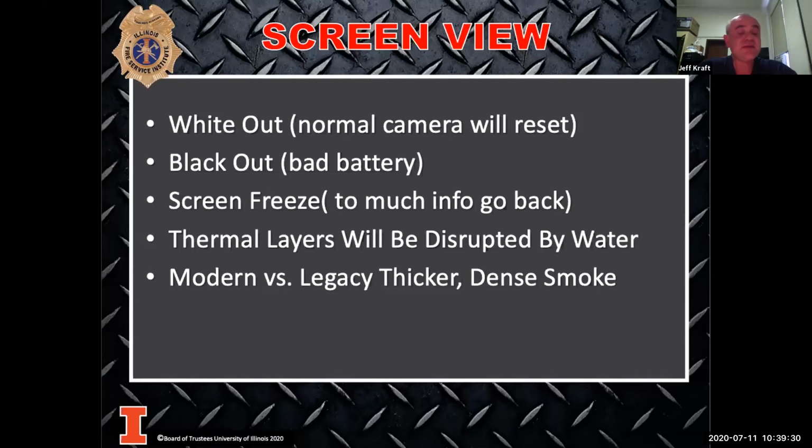Remember what we said about the thermal layers. The sooner we can get that camera to use, the better off we're going to be. So when we drop those thermal layers, because of how thick the smoke and everything is now compared to when we talk modern and legacy, we can lose the use of the camera while we're working. Pay attention to what you're doing there. Try to get that camera to use right away and acknowledge what will probably happen once those thermal layers drop on you. You're not going to get as good a view of what's happening and what's going on.